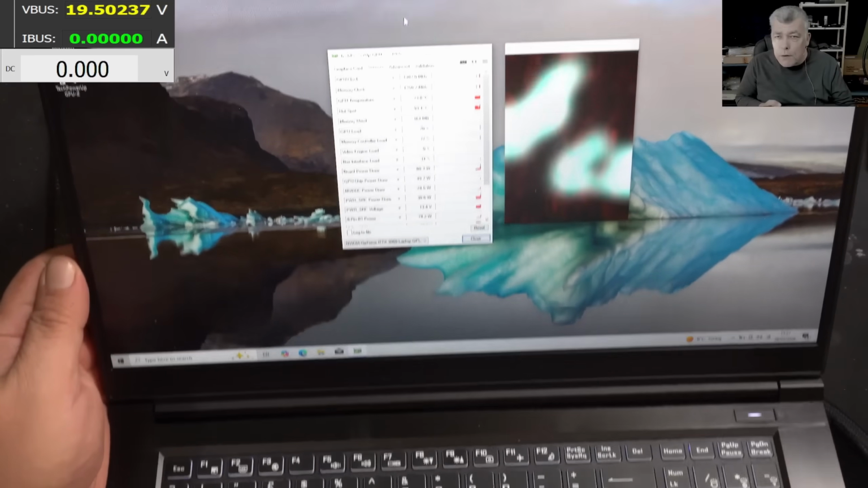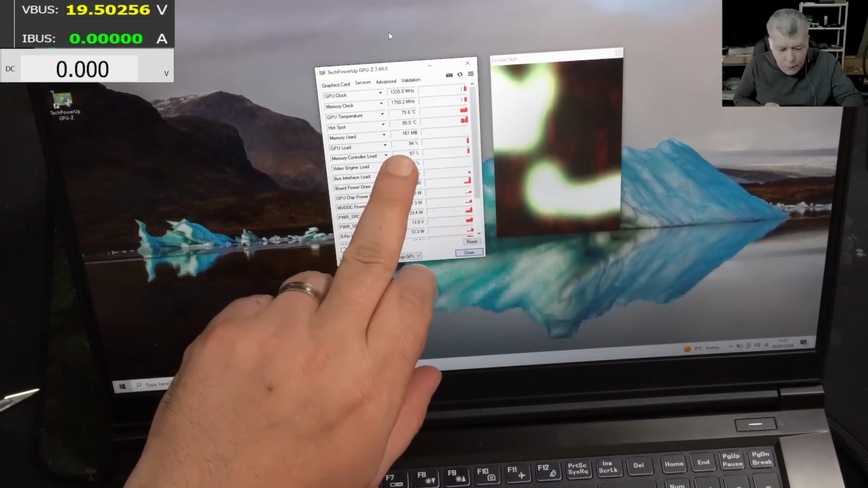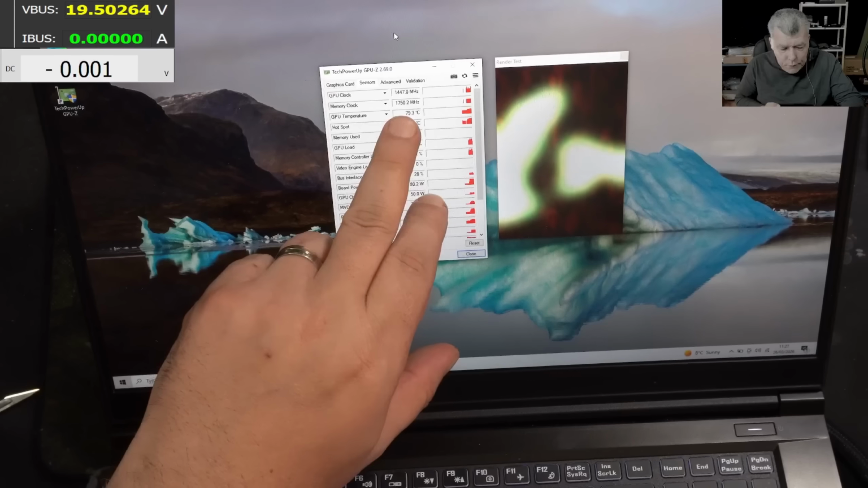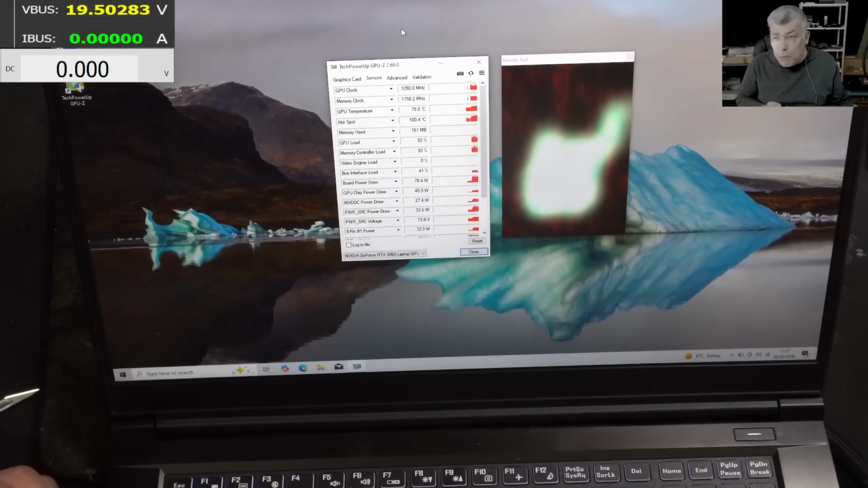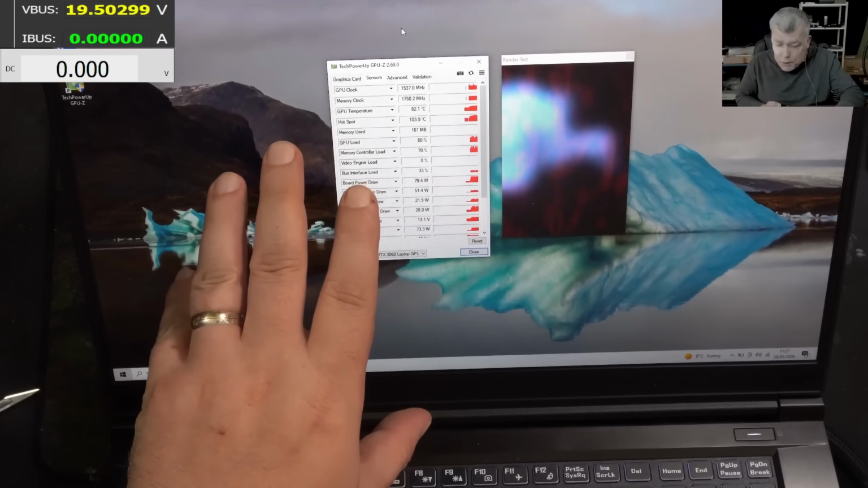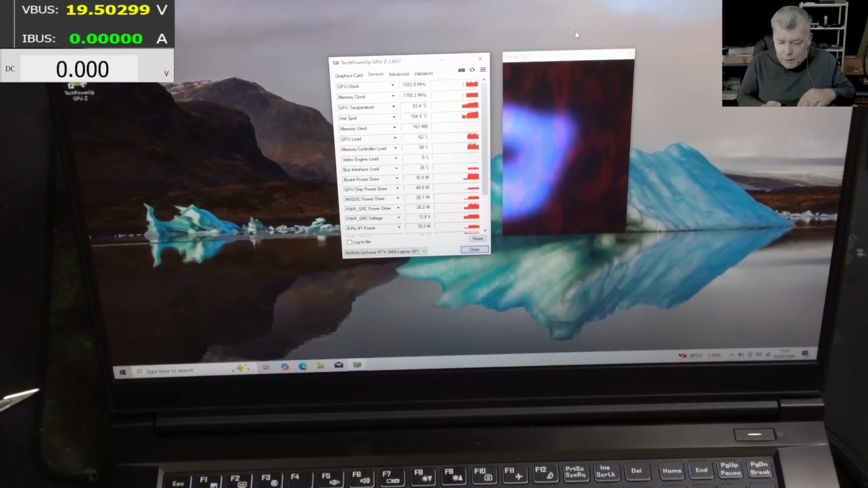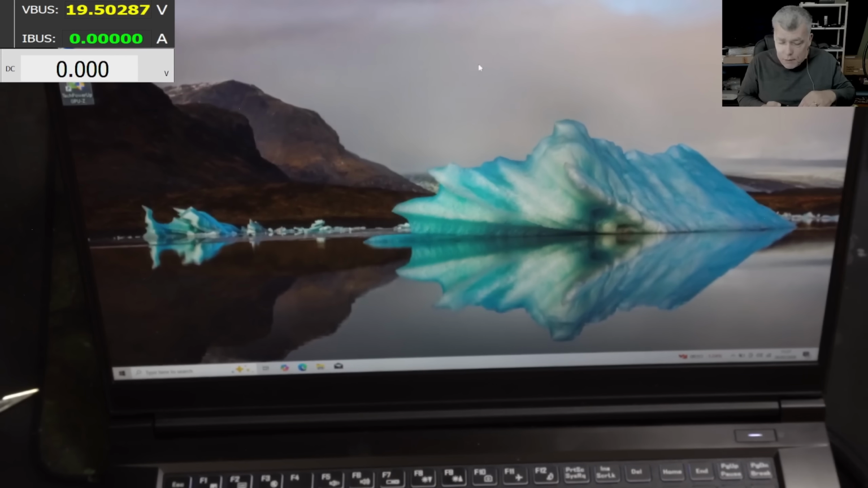Now check here. We have clock. We have load on the GPU, like 80%, 90%. We have power. We have everything, even the VRAM. Everything is fine, so the GPU is still good. And you can see I got the GPU to 100% without that chip. So you have to understand the GPU or the CPU doesn't need that many power supplies.